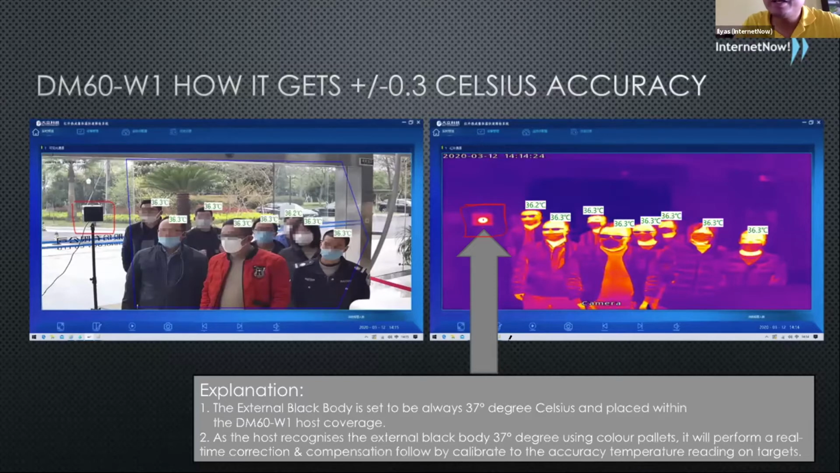That's how it becomes more accurate. It knows that this particular color is 37 degrees, so it is able to do the calculation for the rest of the people that walk through. That's basically how the technology works, and those are the 2 models that we carry.